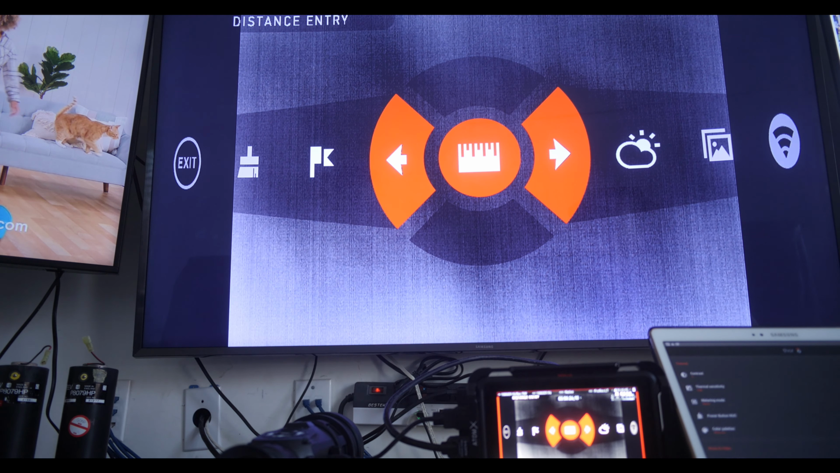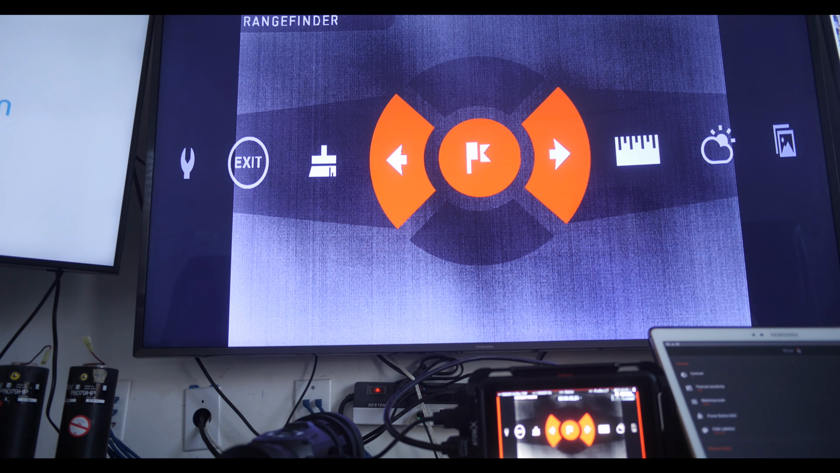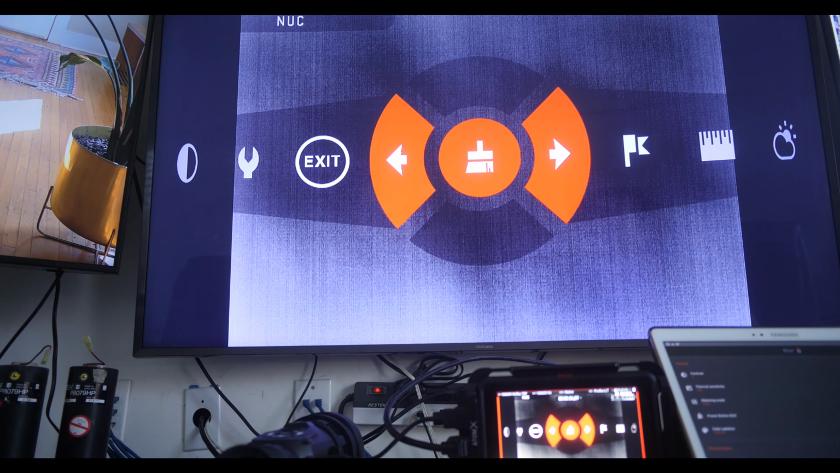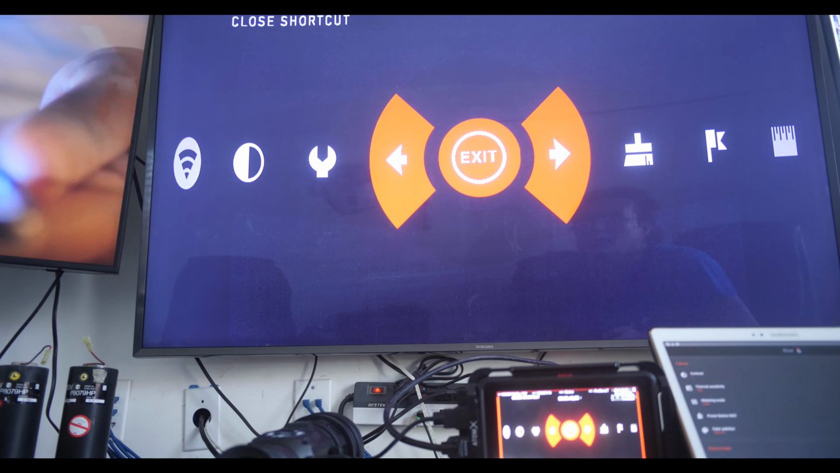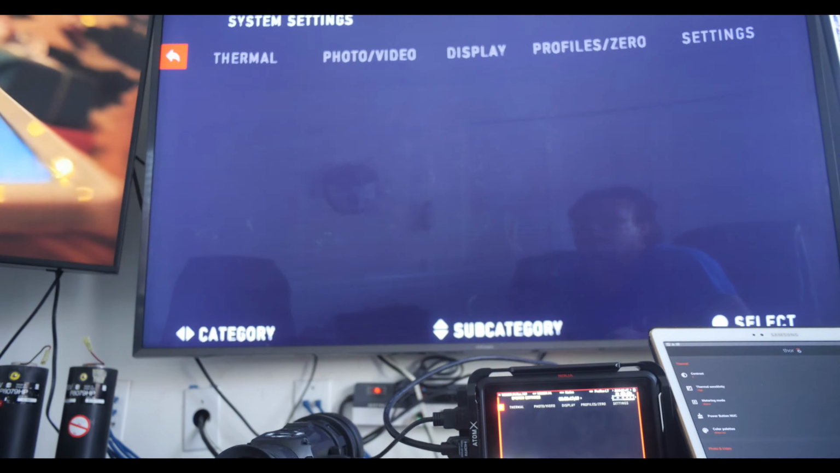The distance entry has something to do with the rangefinder. This is the rangefinder here where you go into the rangefinder menu. You have your nuke, which resets it when the picture gets a little dirty. And that's pretty much it. So we'll go into the system settings here.